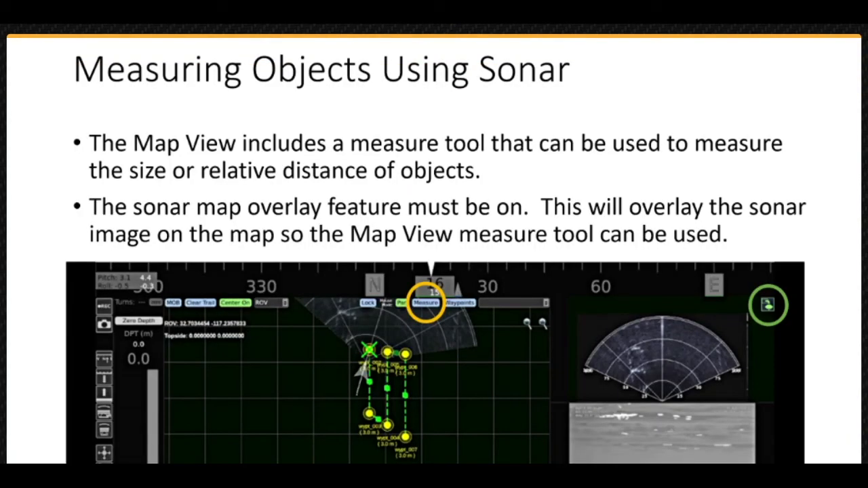The sonar can be used to measure the size of objects and the relative distance of objects from the sonar or from each other. Measurements are taken on the map view using the measure tool. The sonar overlay must be turned on. This can be done by clicking the sonar overlay button in the upper right of the sonar view. When the button is green, the sonar overlay is on. This will superimpose the sonar image on the map.